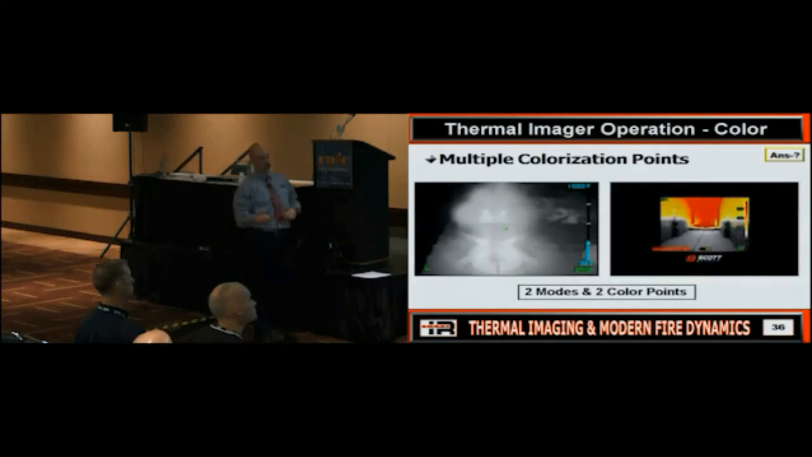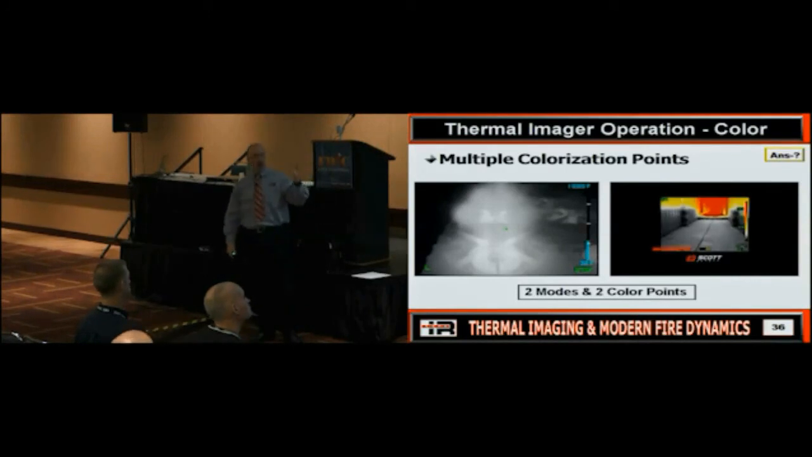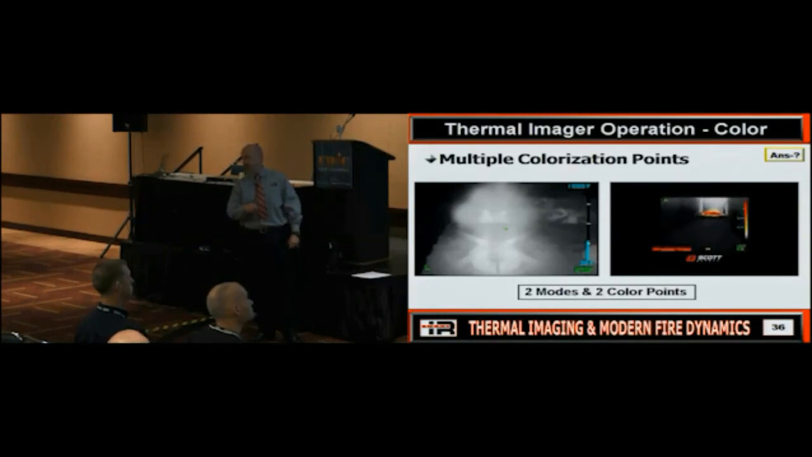This is another 2. Whoa, there's a lot of color. There's a lot of heat. Oh, well, the heat just went away. No, the heat didn't go away. We what? We changed modes, so we changed our color points. Usually on your cameras, your scale will change. Does everybody see how that's happening?